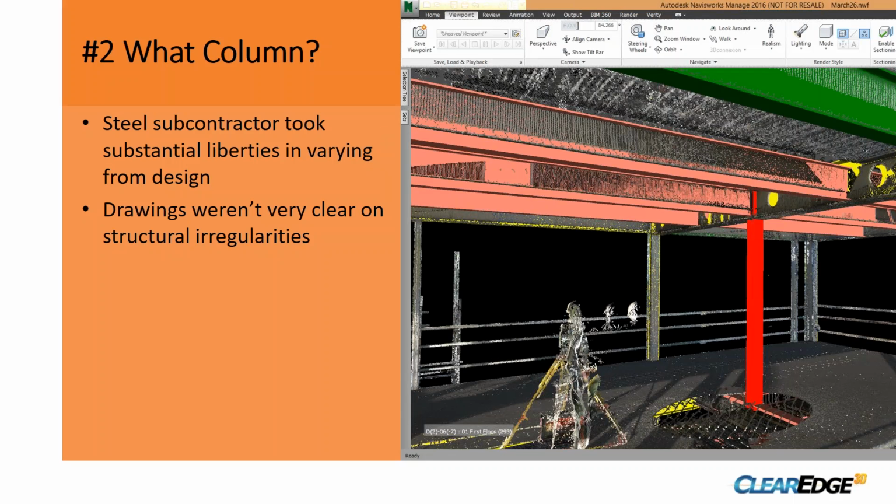And everyone has money to find out later who was at fault. I think the moral of this story is to encourage owners to start asking for more laser scanning and validation of their designers and builders before you get to these points where attorneys get involved.